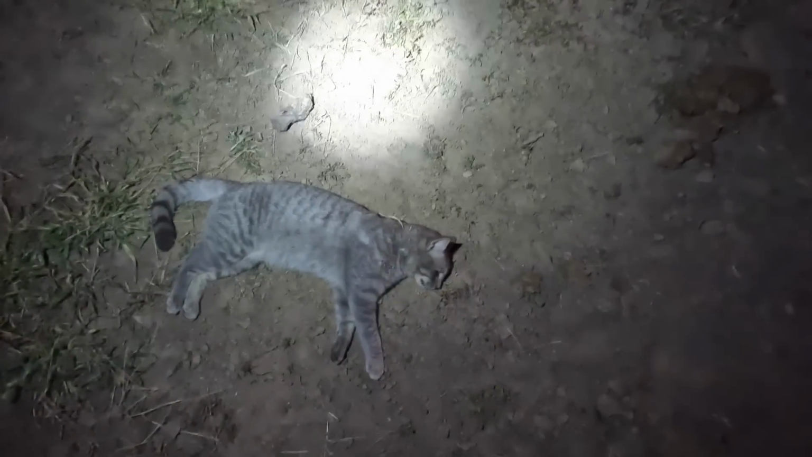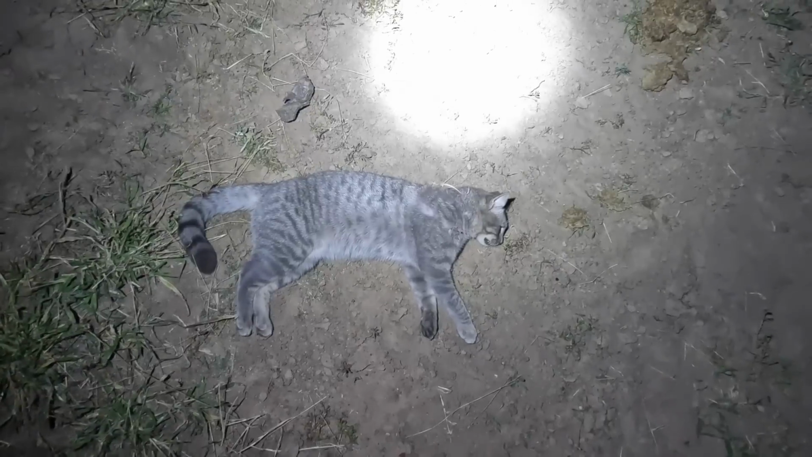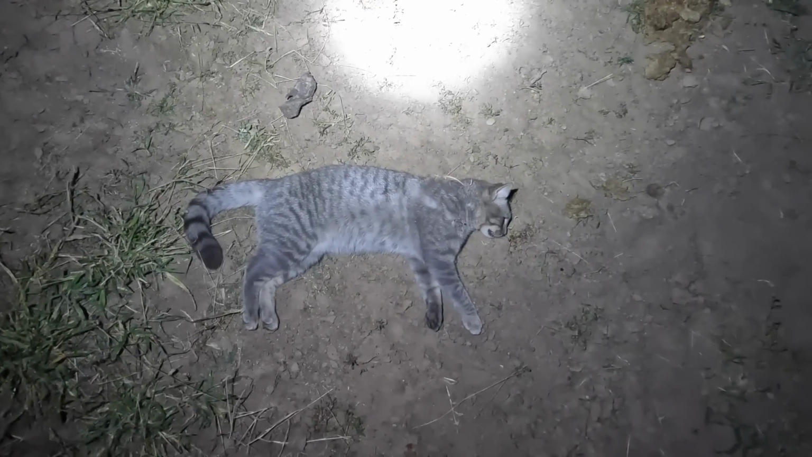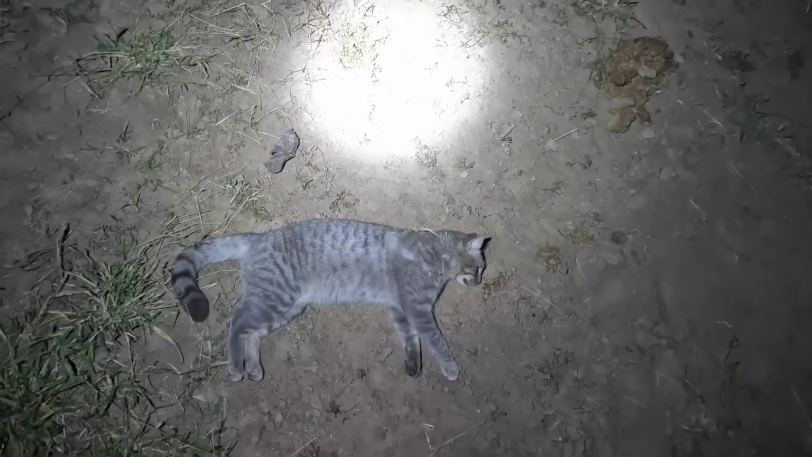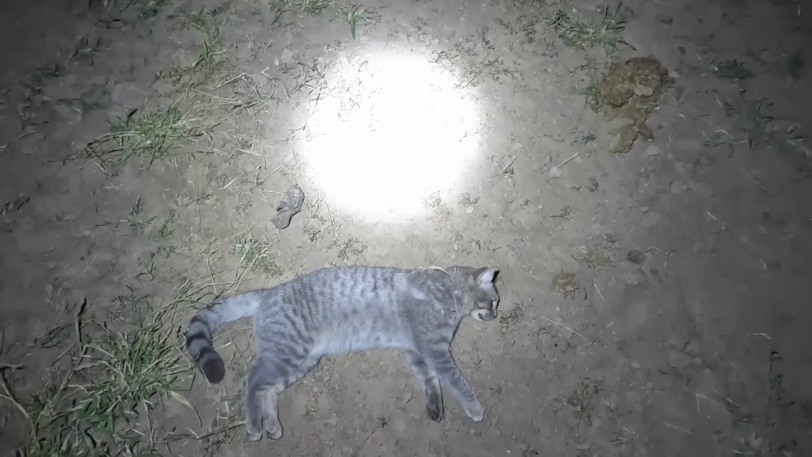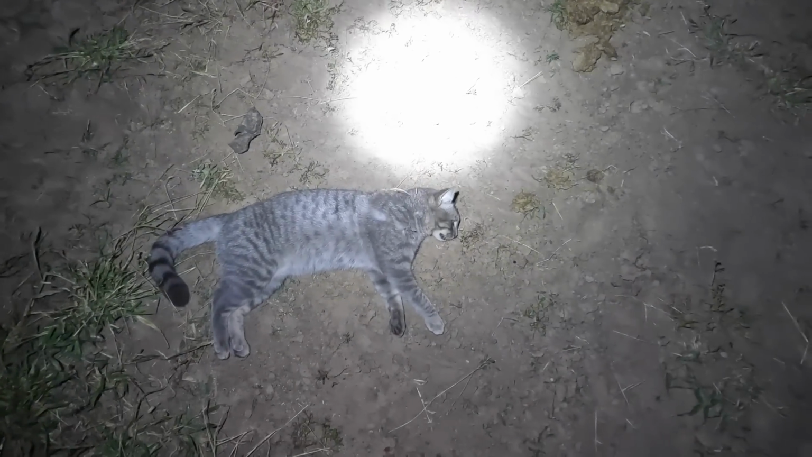Well, just coming back from work, down the track, and third cat in 3 days. Little grey fella, grey tabby. Tomcat, pretty big, heavy cat too. I don't have my scales here, they're in the other vehicle, but it might be worth running back to get them and just give me an idea of how heavy he is anyway. It's unreal the amount of cats I've been getting.